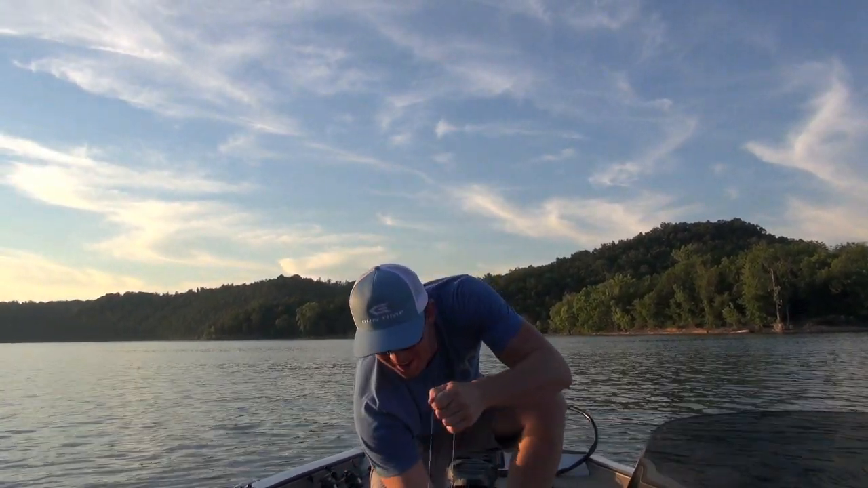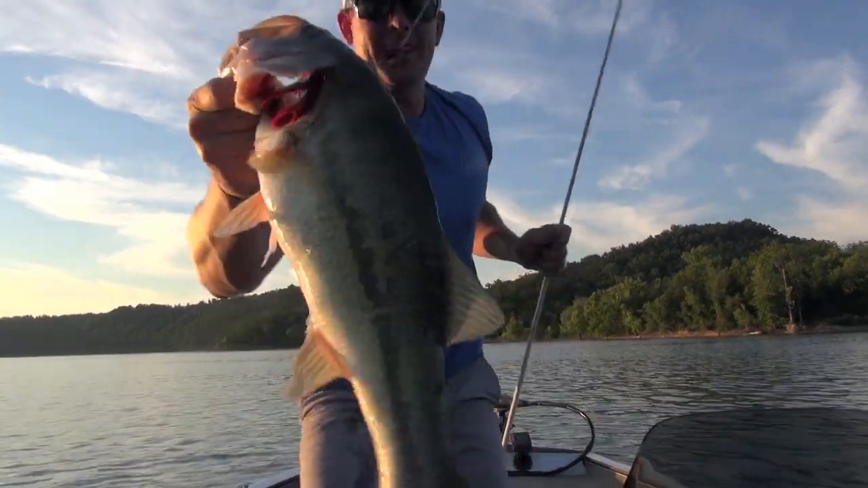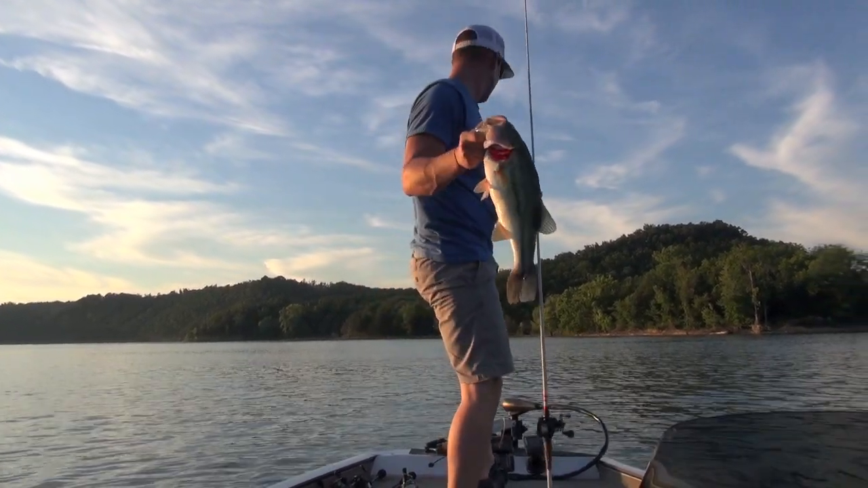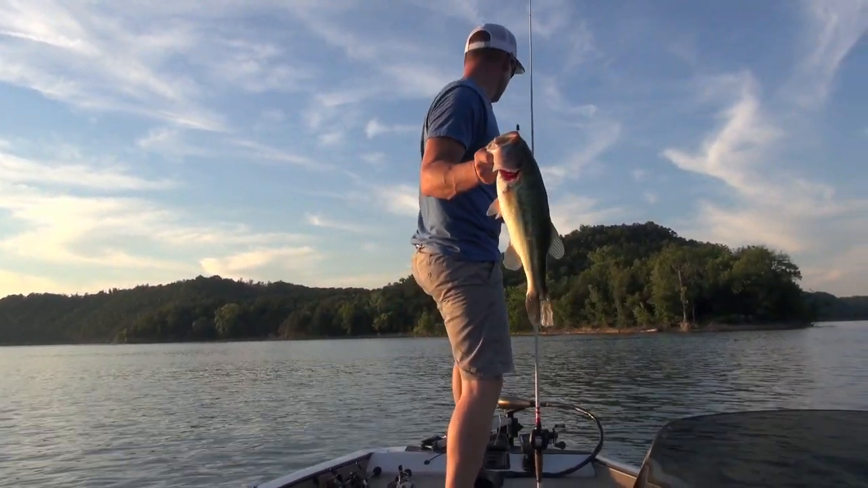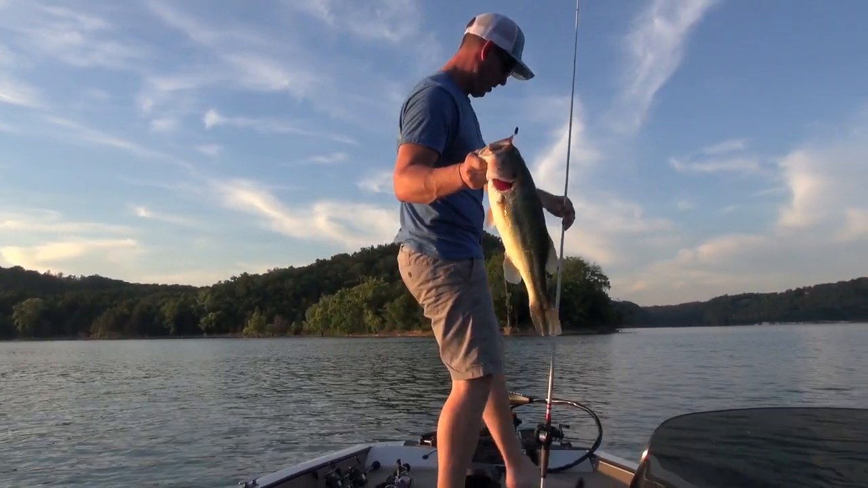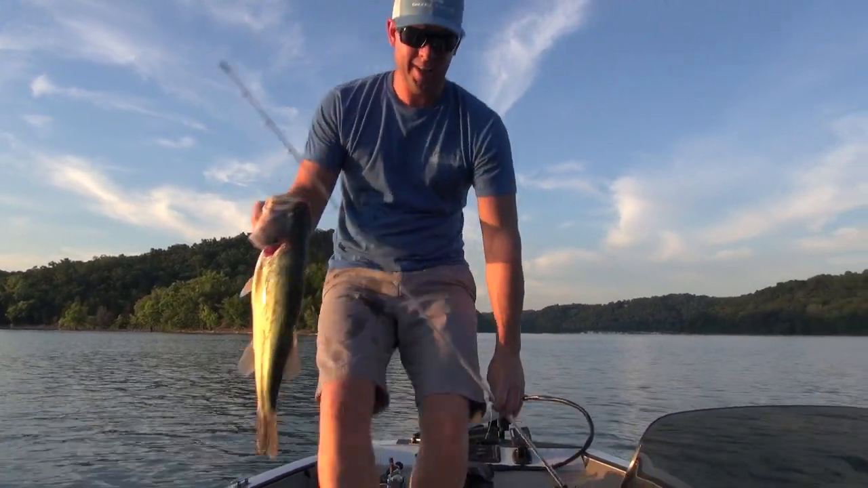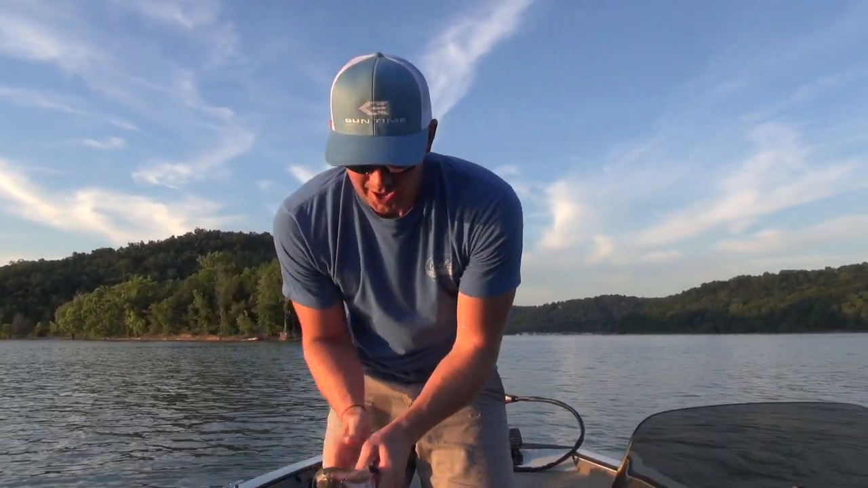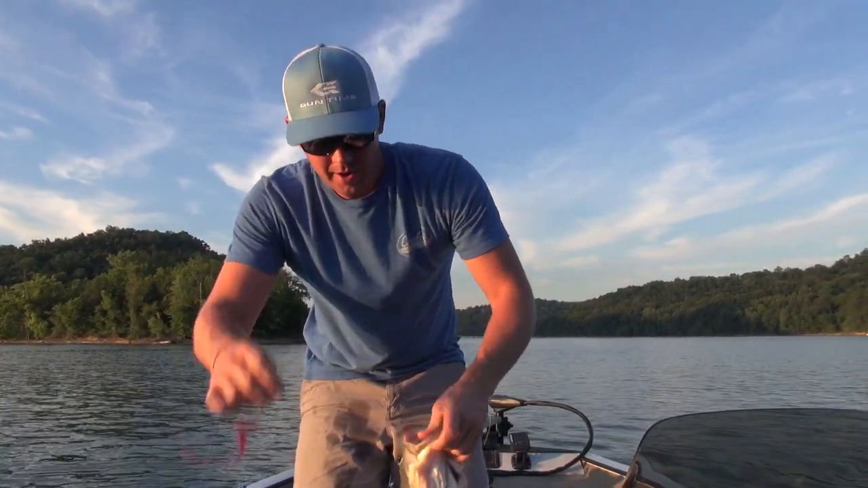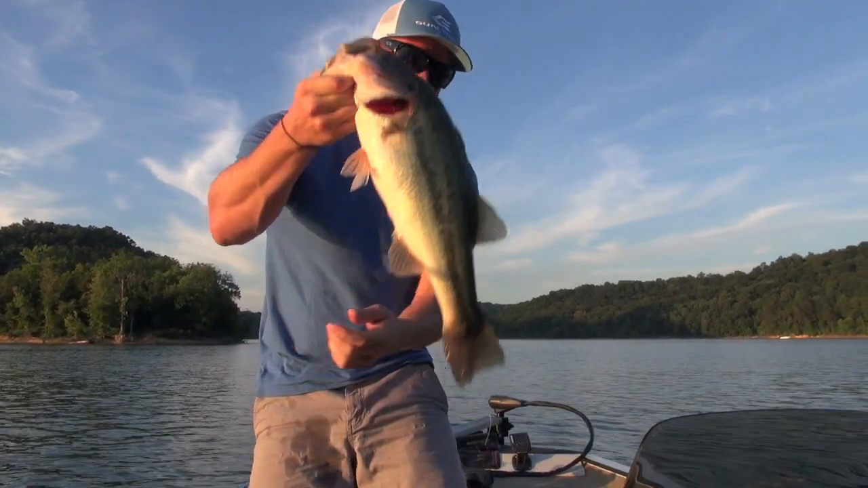Oh me, oh my. Are you ready for it? Are you ready? Bam! Check that out. First cast of the day. First one of the day. That's what I call bass fishing. Come out, idle over a point that's known to have fish on it, and the very first cast of the day, catch a 4-pounder. Look at that.